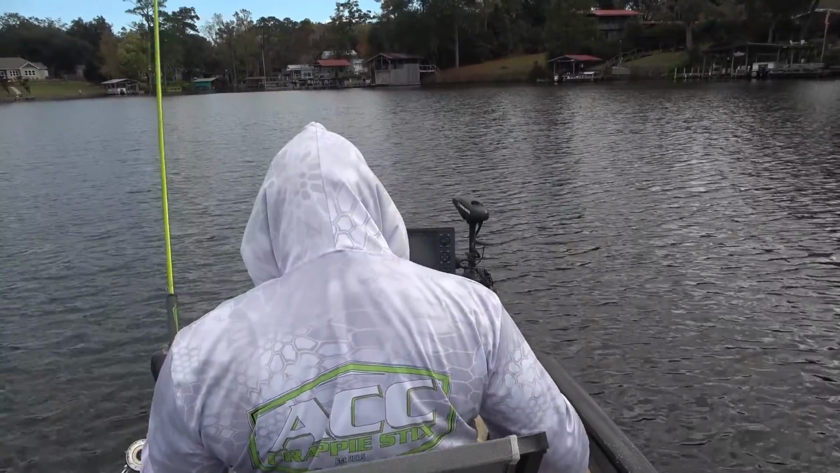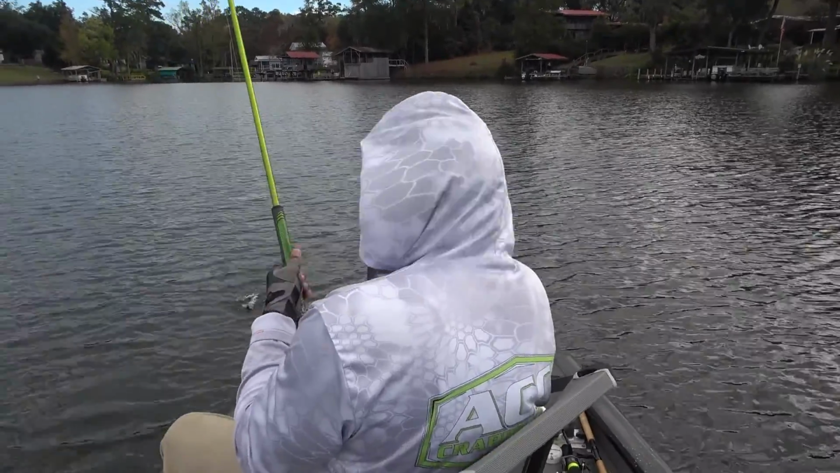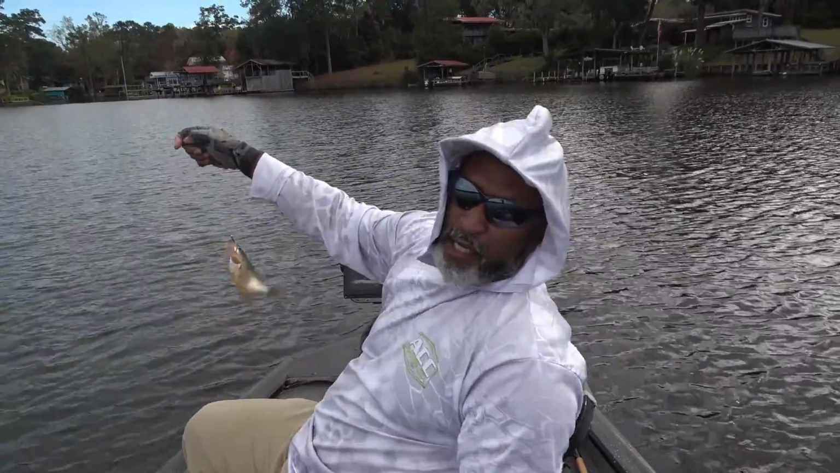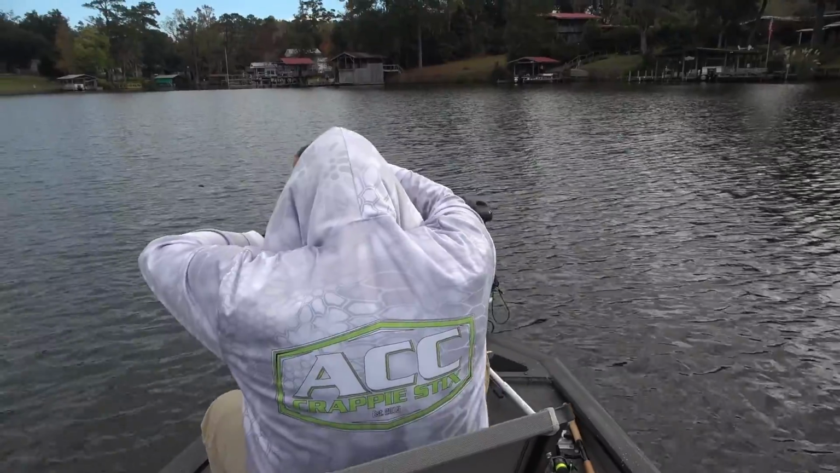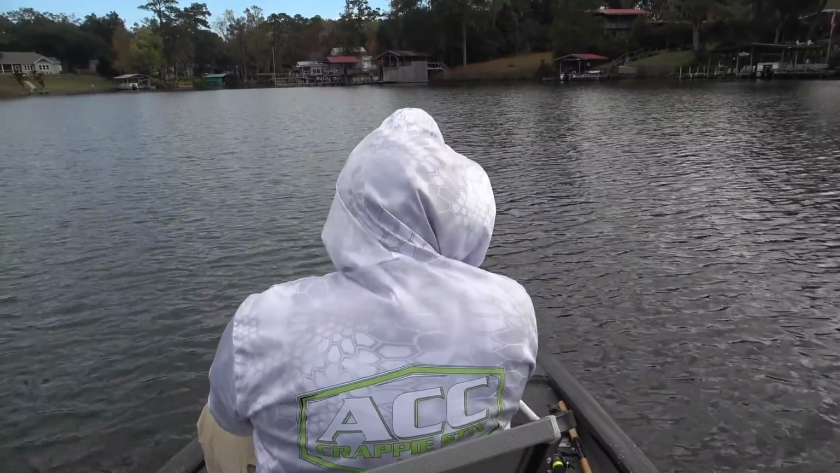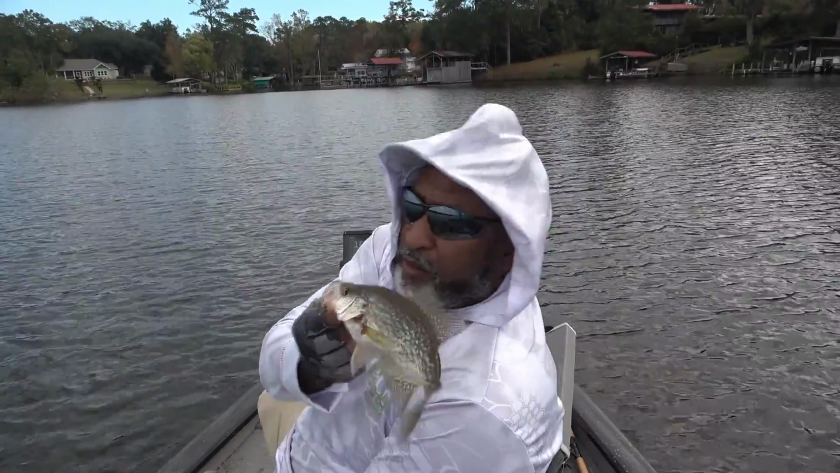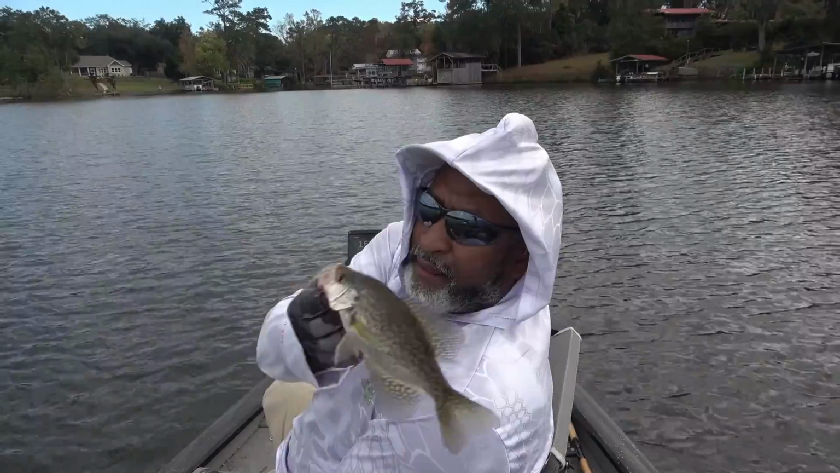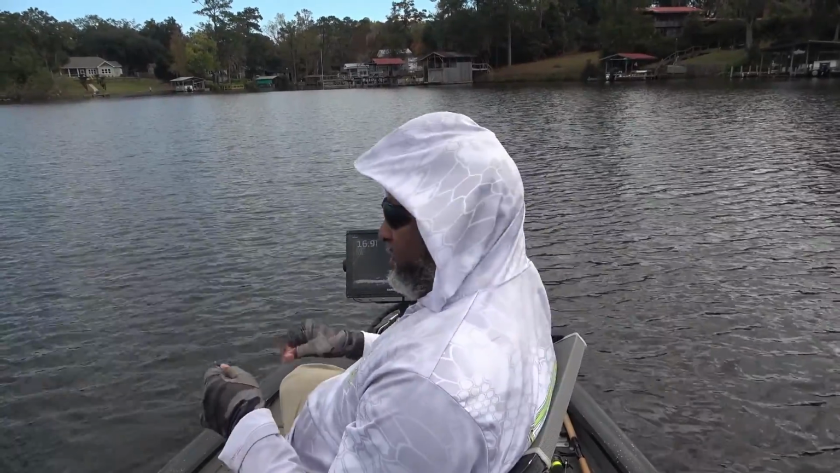There we go. And with this tiny hook, I got to keep pressure on that fish, guys. Got to keep the pressure on him so he don't come off. He's not a big fish. Gonna toss him back. There you are. You know, I fished by those solar tables, guys, and this is about the only day they're gonna bite decent this week. So I wanted to get out here and see if I can catch a few fish.